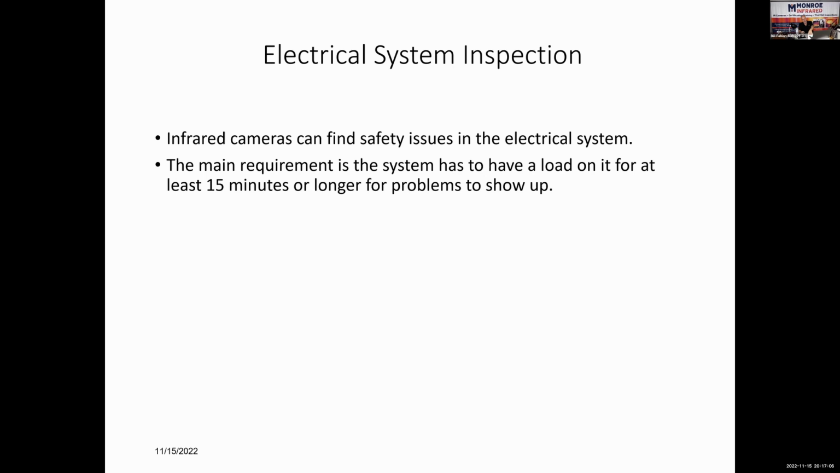Then go to the kitchen. Turn everything on, the range top, the oven, exhaust fan, everything. Then go to the electric panel. Now you're going to be looking at that electrical panel under the best conditions you can put it in. But just because you don't find a thermal anomaly doesn't mean one doesn't exist, because you guys are not carrying bags full of curling irons.